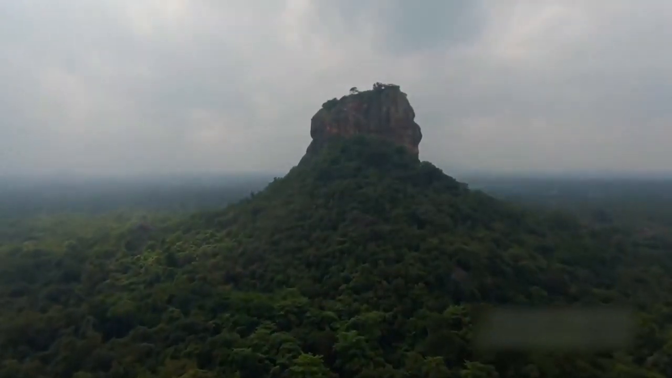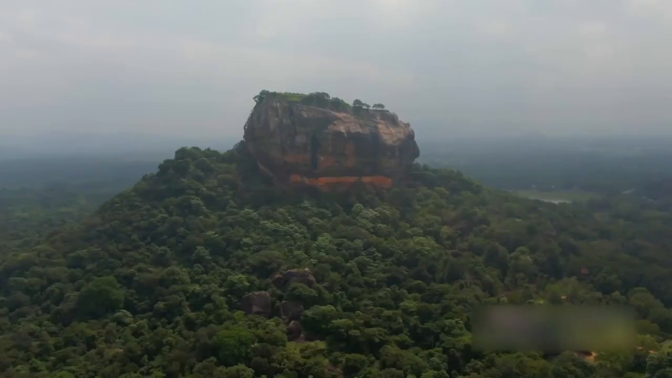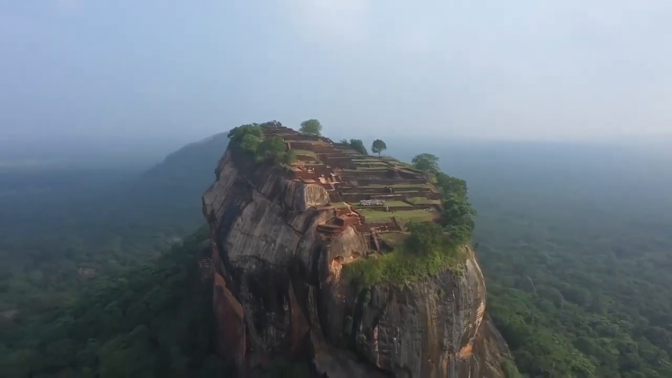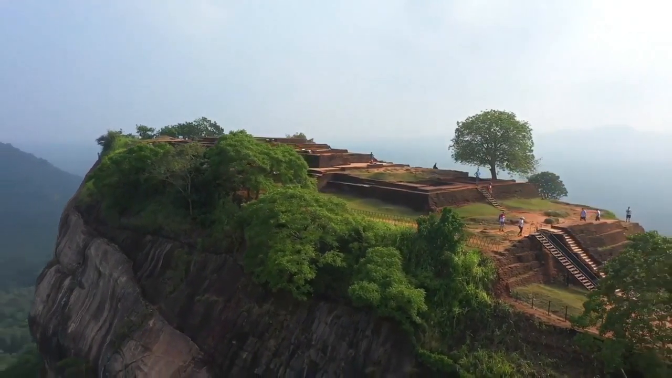It isn't just a fortress, it's the 8th wonder of the world. Also known as the Lion Fortress of Sri Lanka. This fortress was built high above on a big rock in the 5th century, like thousands of years ago, and it is something, no matter which century you're in, you'll find it amazingly beautiful.